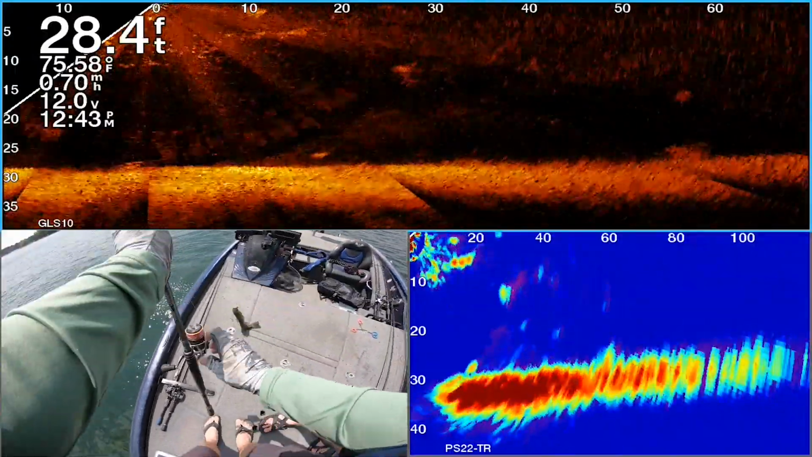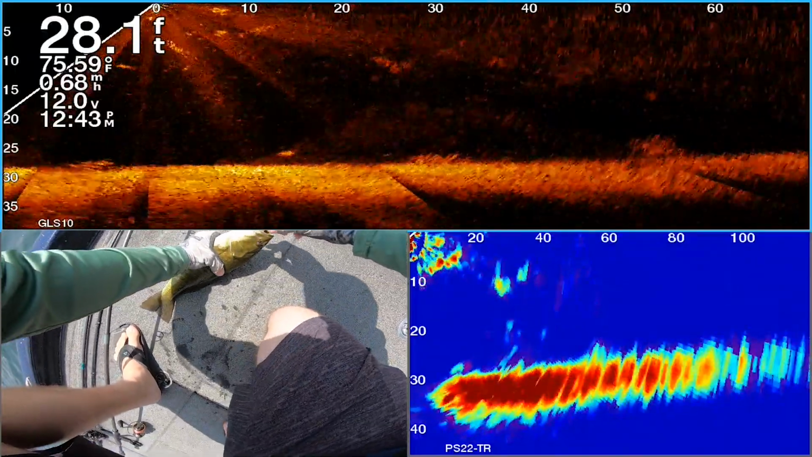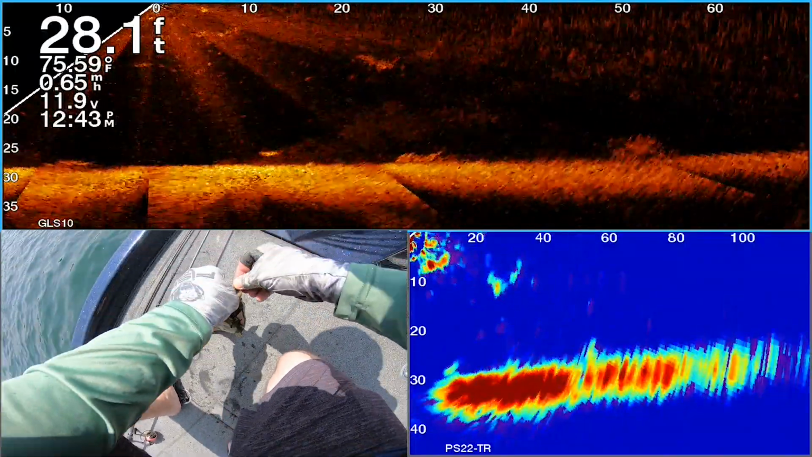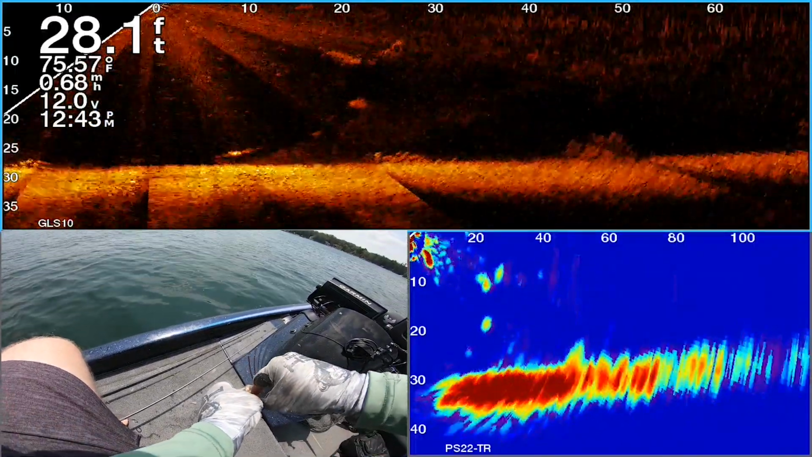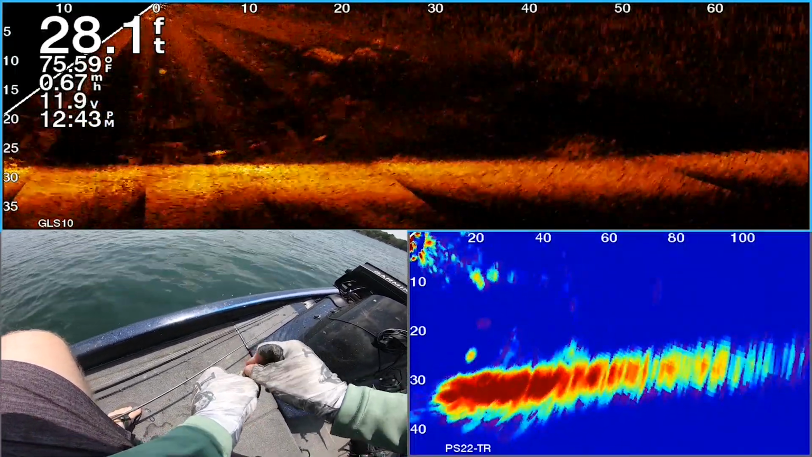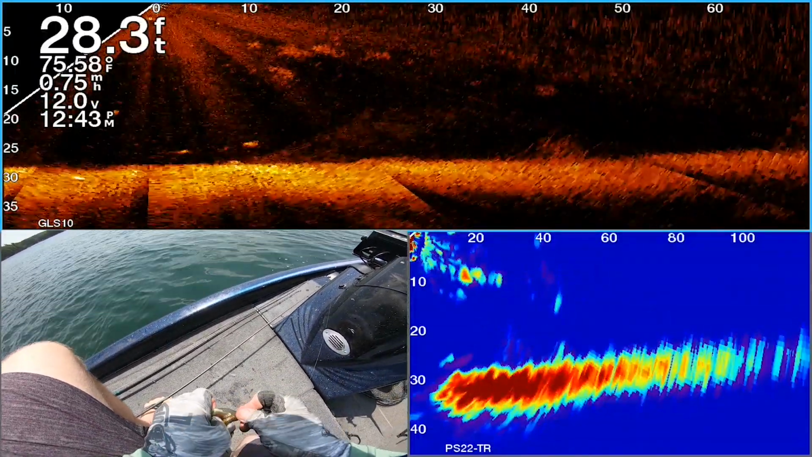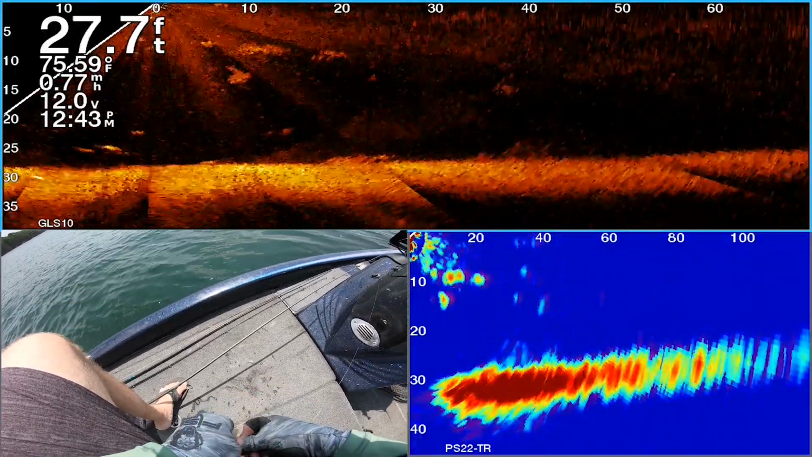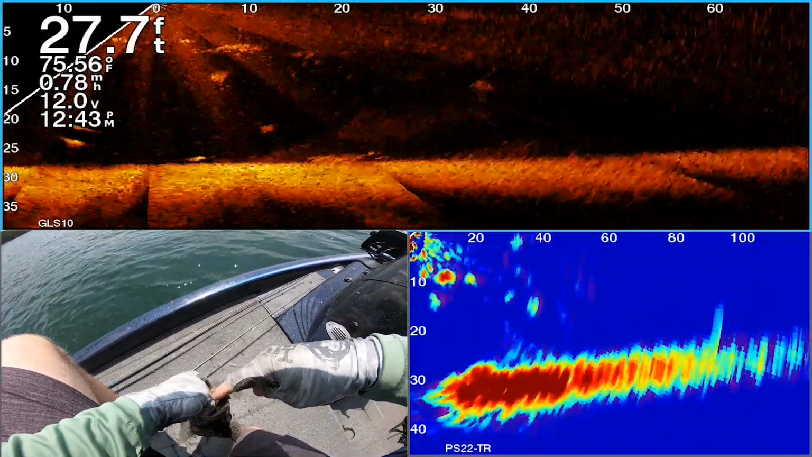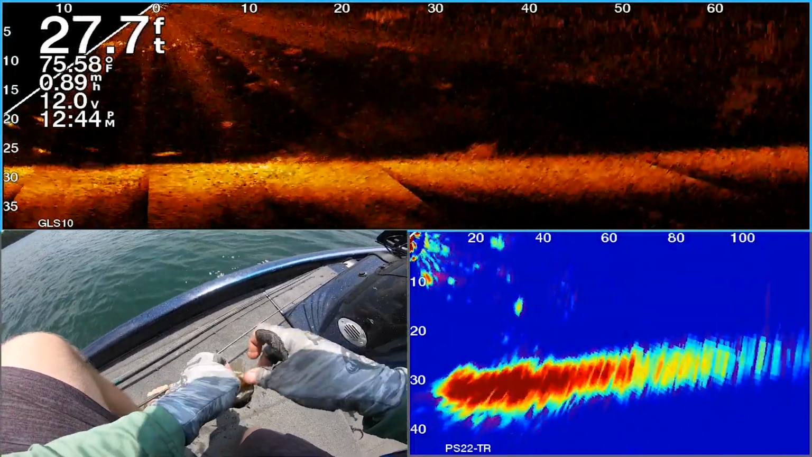And they fight so hard too. Thank you, fish. That's so cool. Thank you, fish. That was a big wad too. That was like 50 fish. 50 fish pot of them. They were probably all about this size, but still.